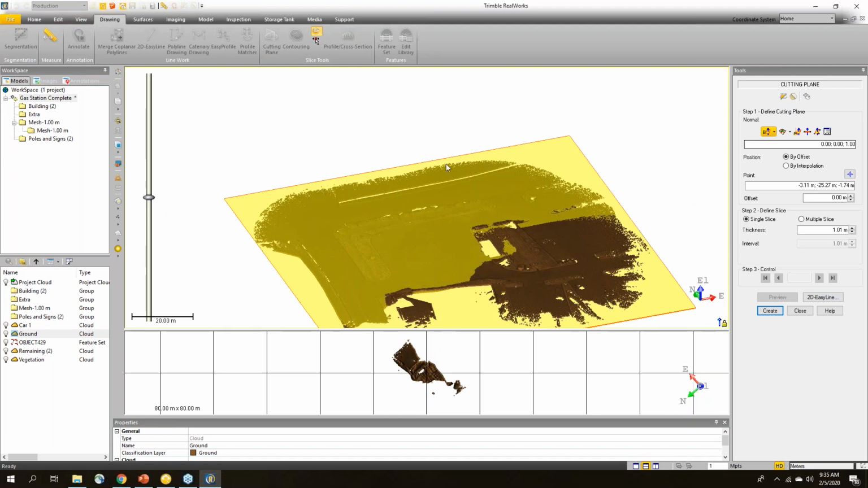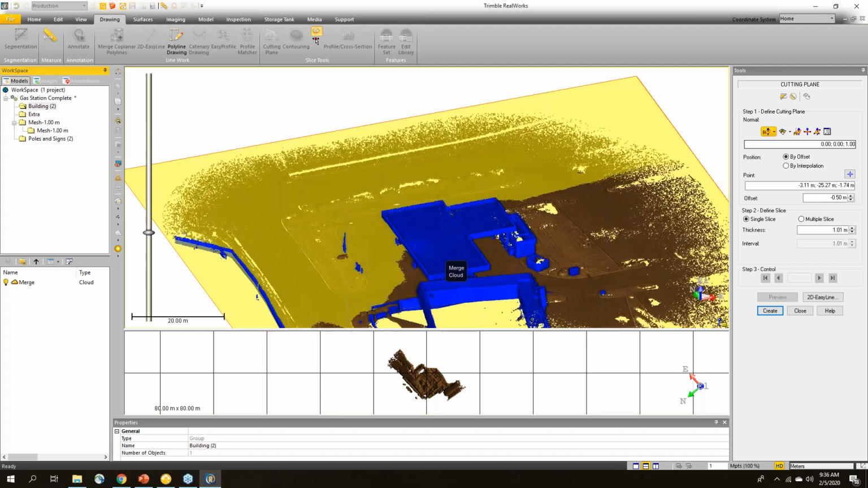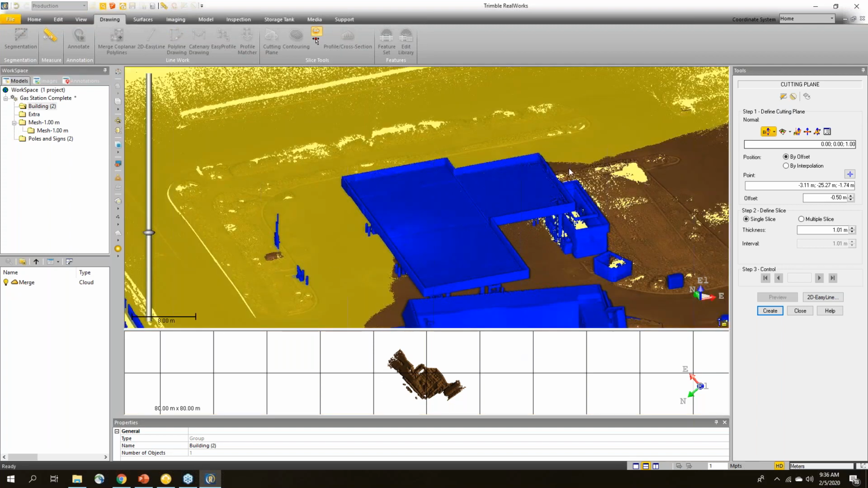So I've created a plane. I'm just displaying the ground that was auto-extracted, and I can move this plane down. Anywhere you can see the dark brown, that's where the ground is above the plane. If I continue to move it down, you can kind of see where water would start to settle in this parking lot. And for context, if you just want to see really quick, this is where the building is sitting, so you can see where all of this is in relation to everything else.